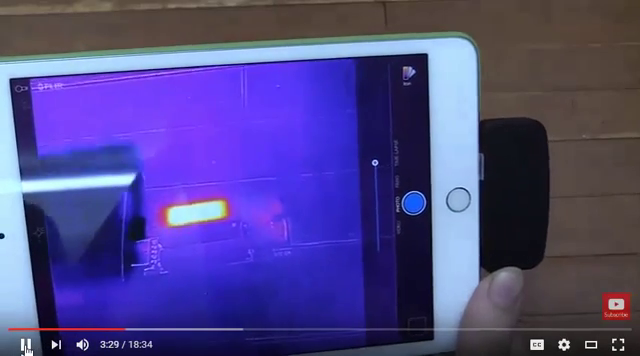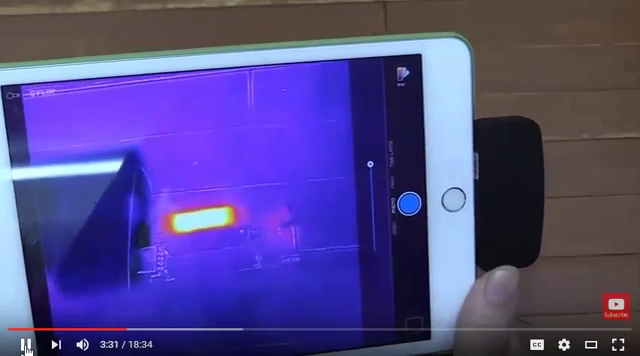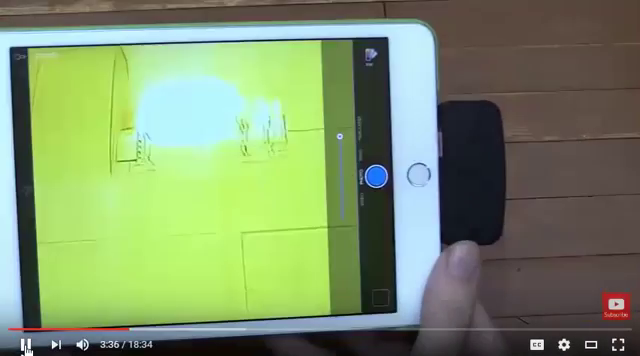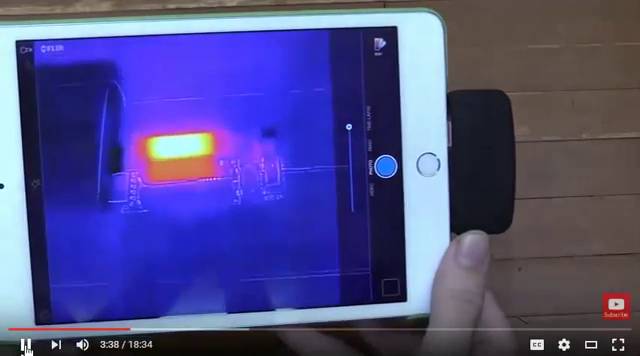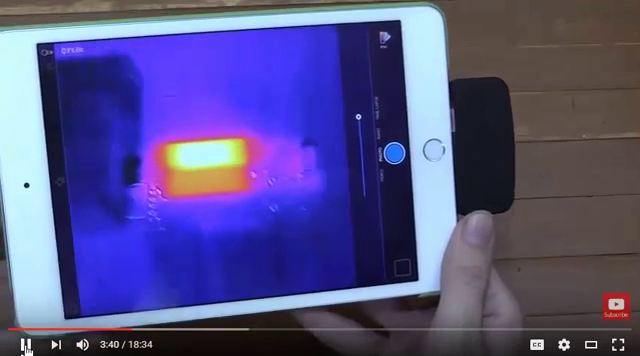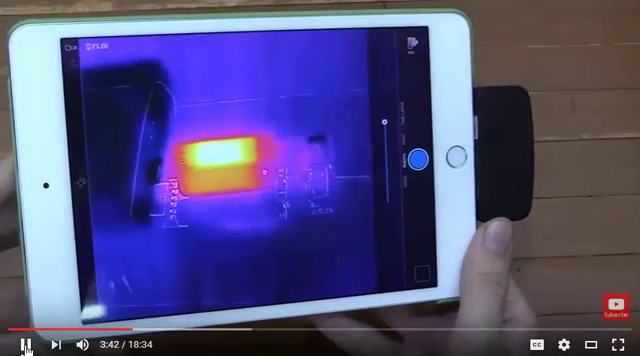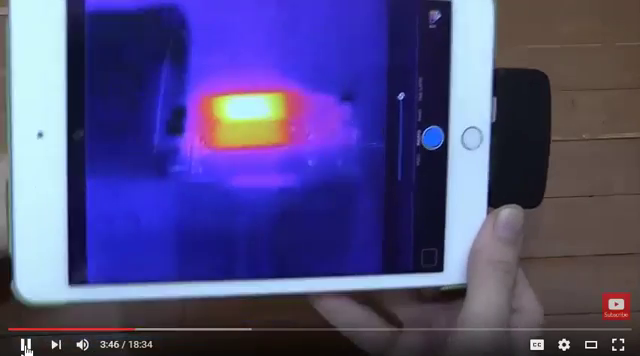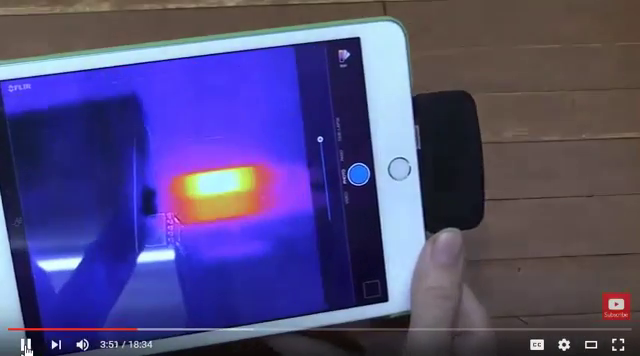Instantly you can see one resistor heating up to an extreme temperature, and if I flick this switch so that both come on, you can hopefully see that the other one should start heating up as well. Now I can't run this too long because if you don't have a cooling fan or something on this, then they will overheat extremely quickly. So I can't show you that for too long, but you can see there the extreme heat that they're getting.